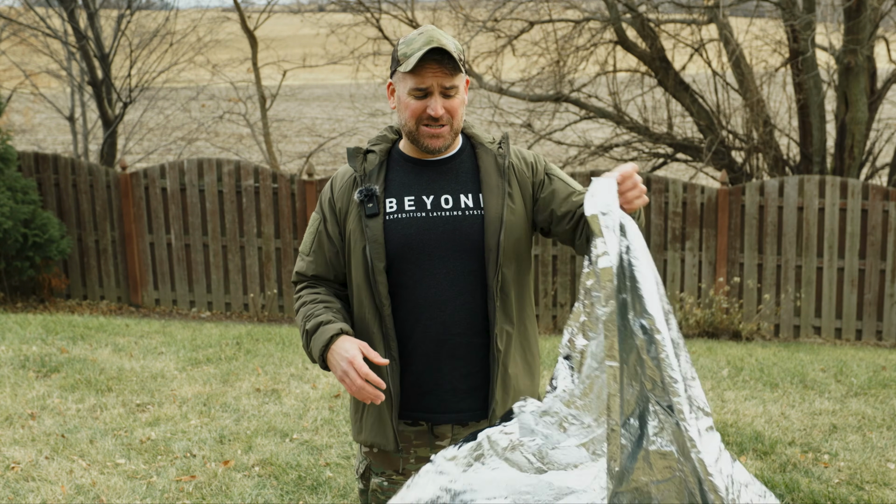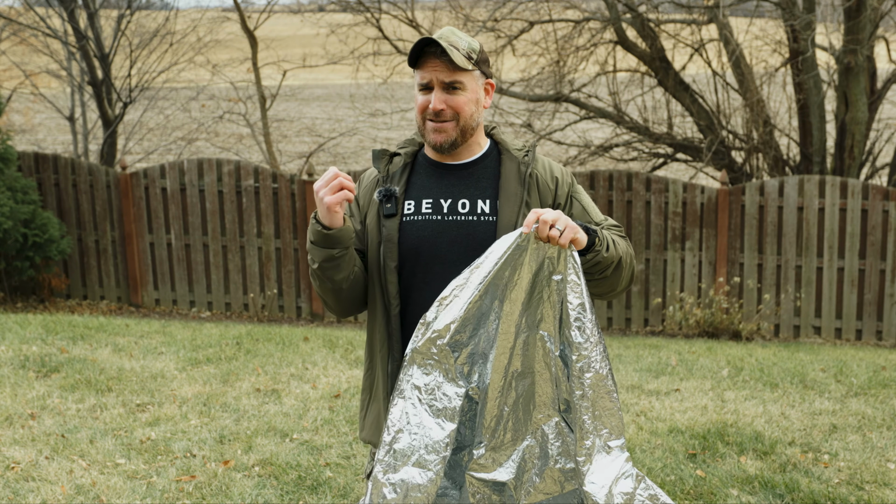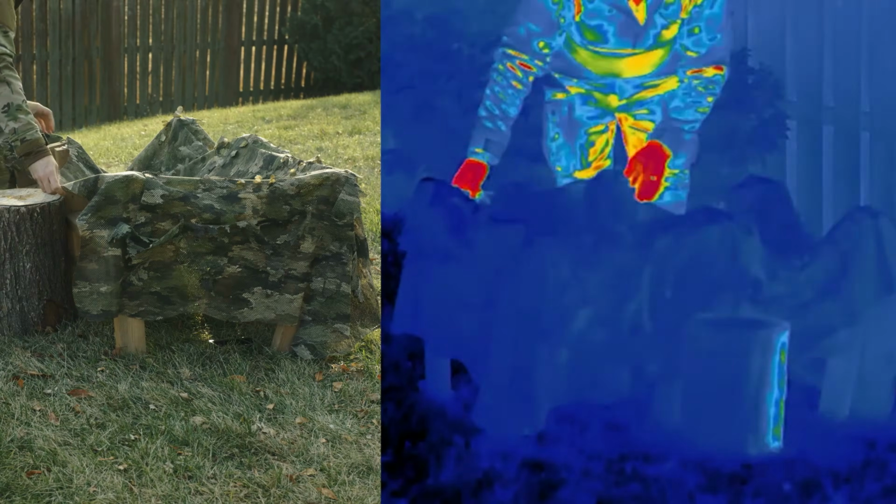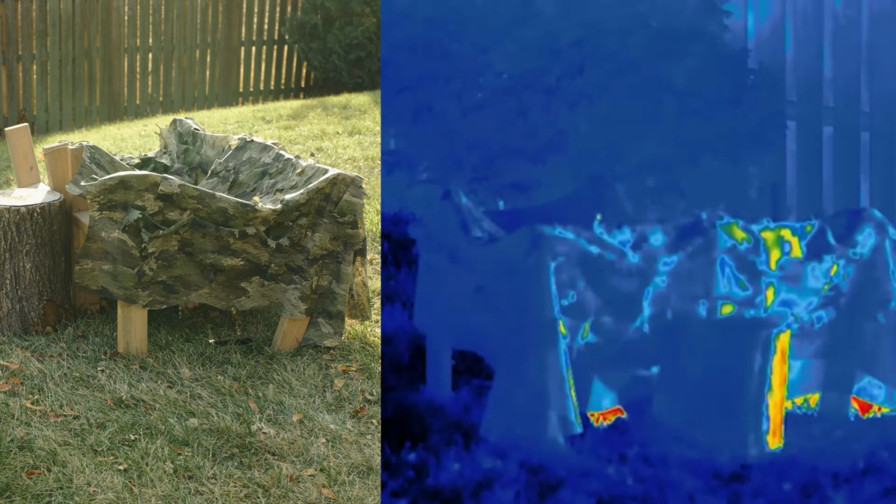You'd be better off just covering yourself in mud instead of being like the most unalive sniper ever. Moving to our thermal hide though, we see where the Spectralflage just shines. The weight of the blanket and attachment point shows this product is made for exactly this type of work.